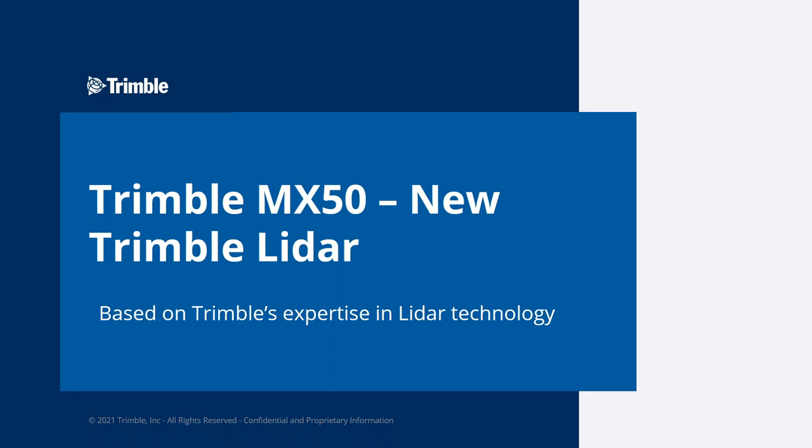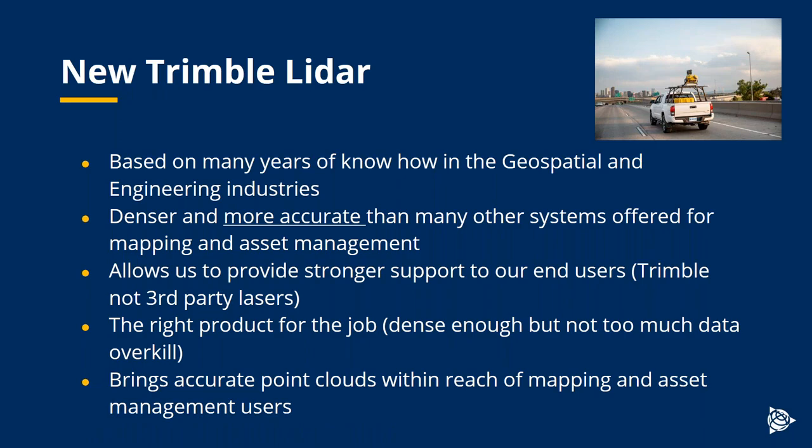So I mentioned quite quickly that we are using Trimble LiDAR for the first time in the MX50 system. So bringing together our knowledge from mobile mapping and our knowledge from building terrestrial laser scanners, we have now launched the profilers that are used on the MX50.